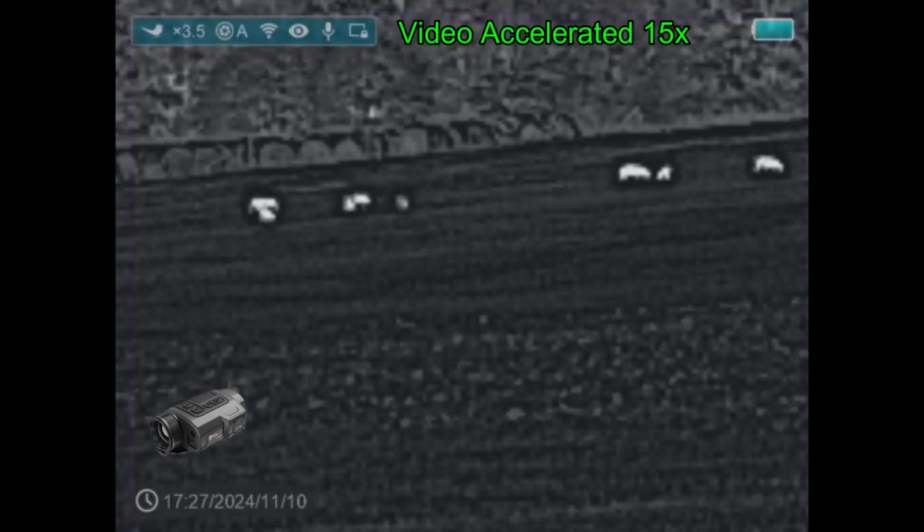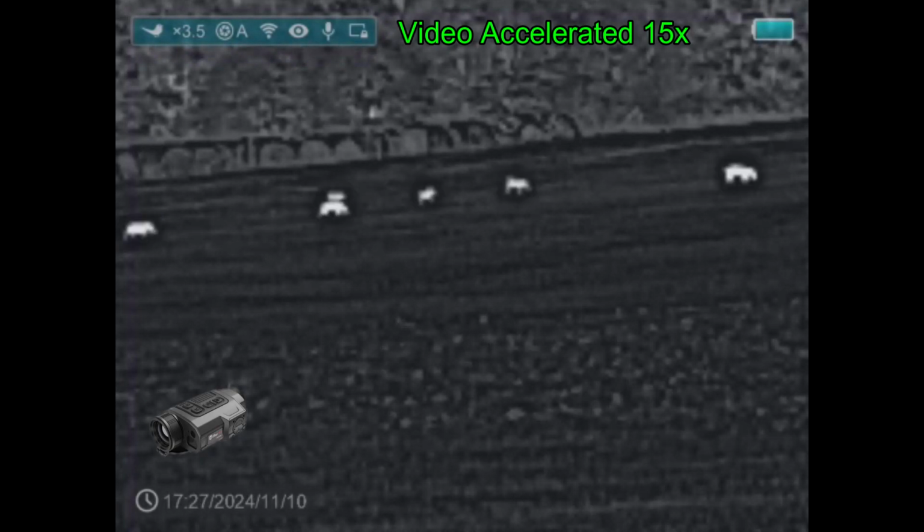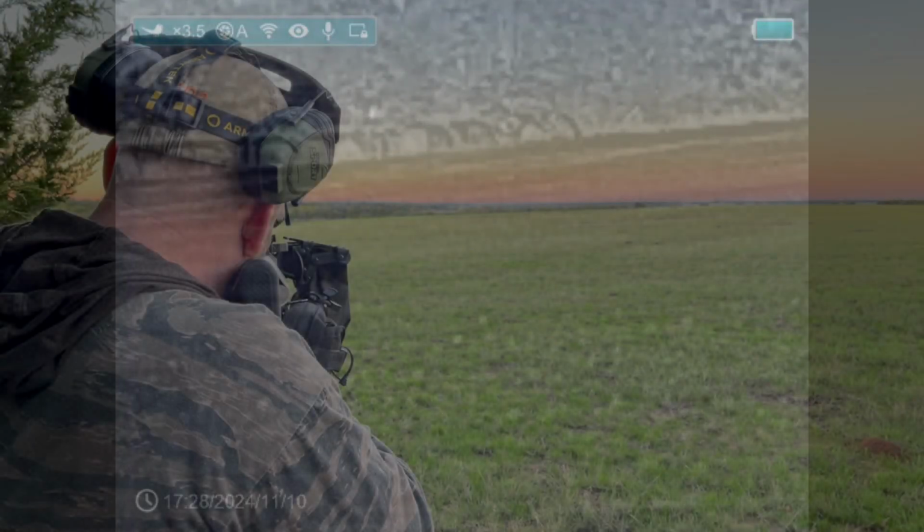Well, I left the finder running, recording, and as we moved, the hogs were on the move. And we got down a couple hundred yards from the truck along the tree line and noticed that the hogs were actually moving away from us.